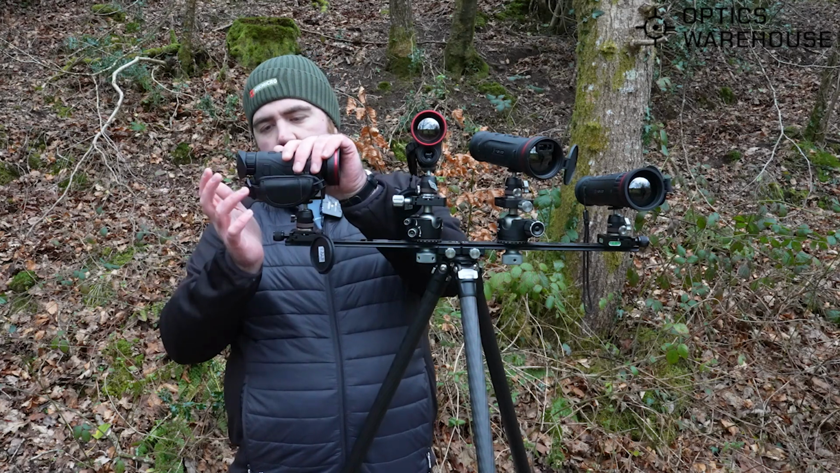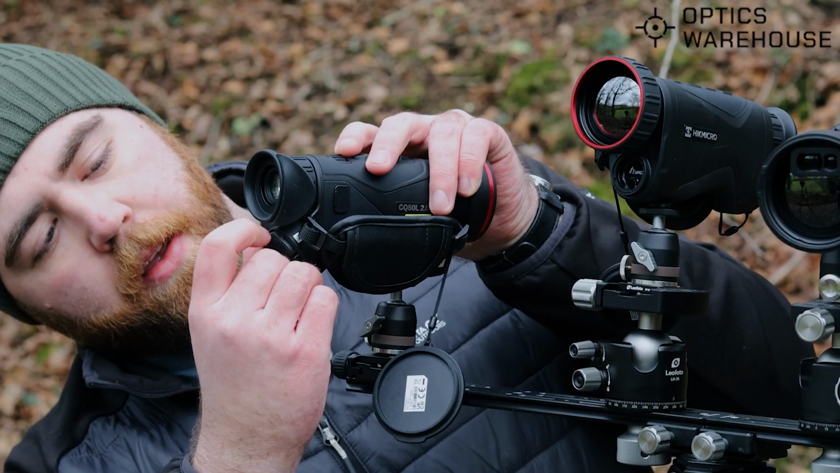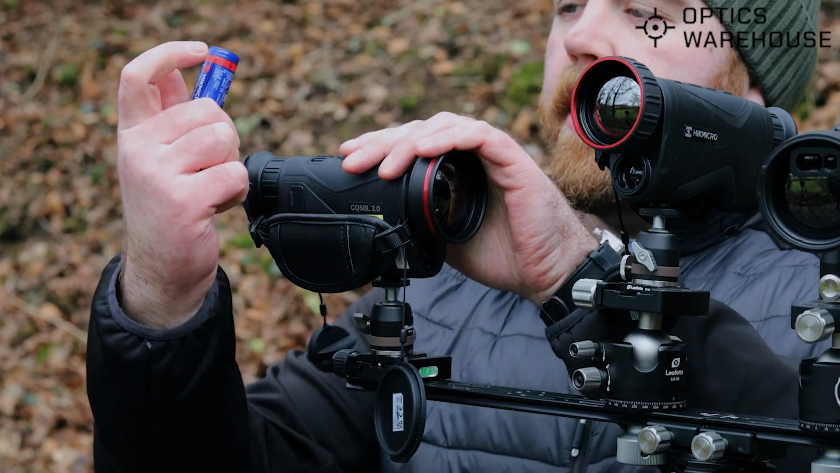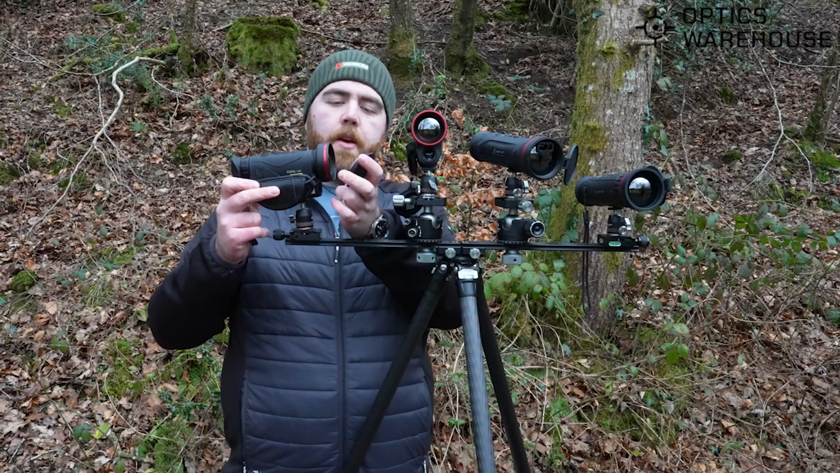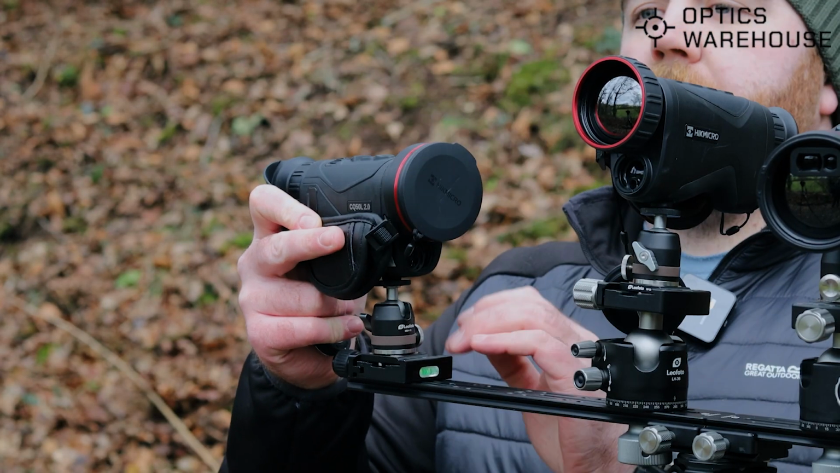They have changed the battery compartment on here. It's a lot more robust. It is a catch system here. Again, moved to the chunky 21700 battery. The cap has been improved. It's not a magnetic close, it is just on the rubber, but it's a lot firmer than previous HIKMICRO caps.